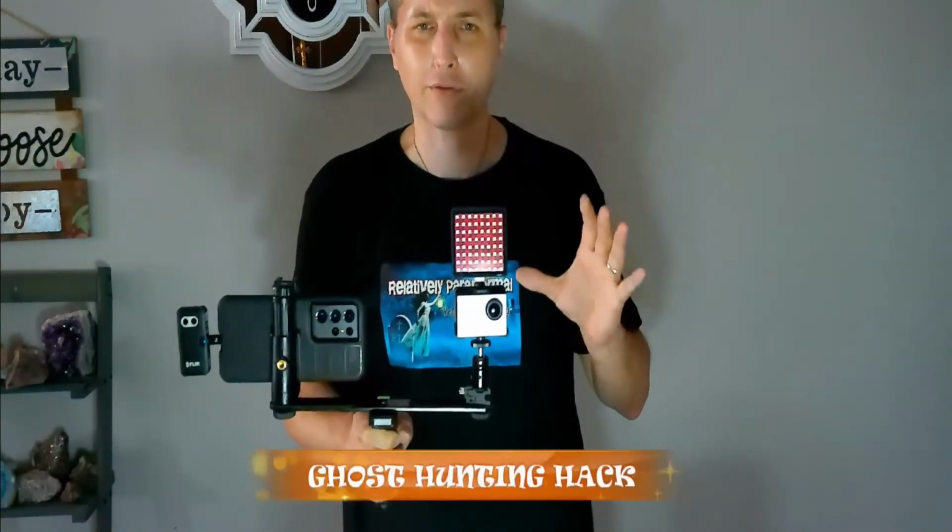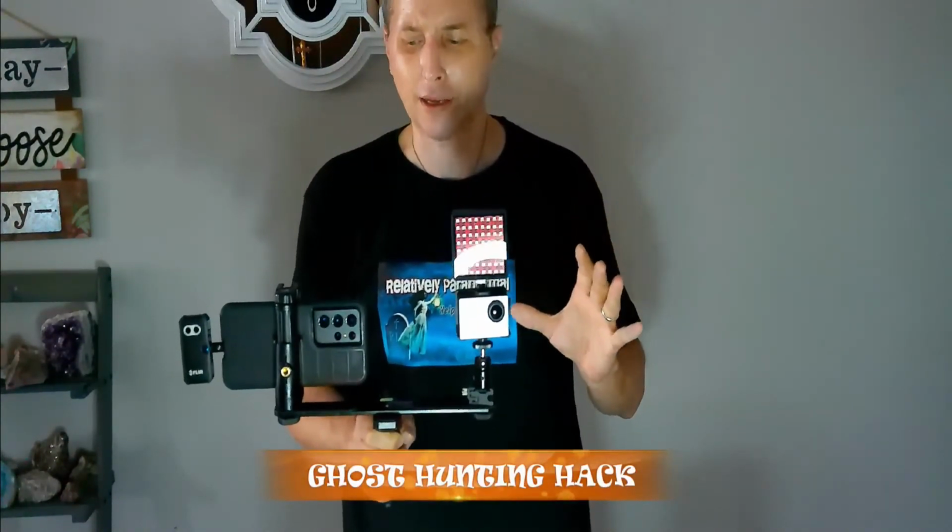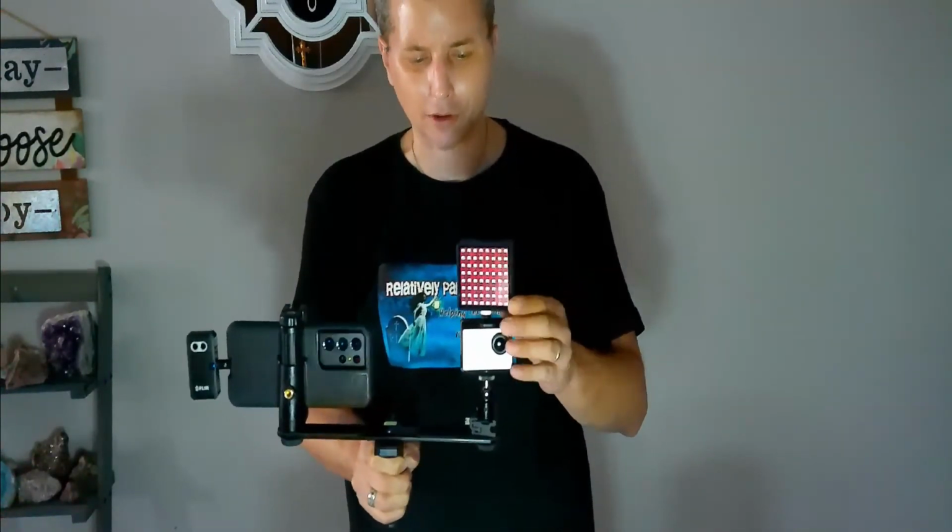Here's my hack for using the FLIR for ghost hunting: always have it mounted side by side with another GoPro type camera, so you also have a perfect view of what exactly this was looking at to compare it to later on.